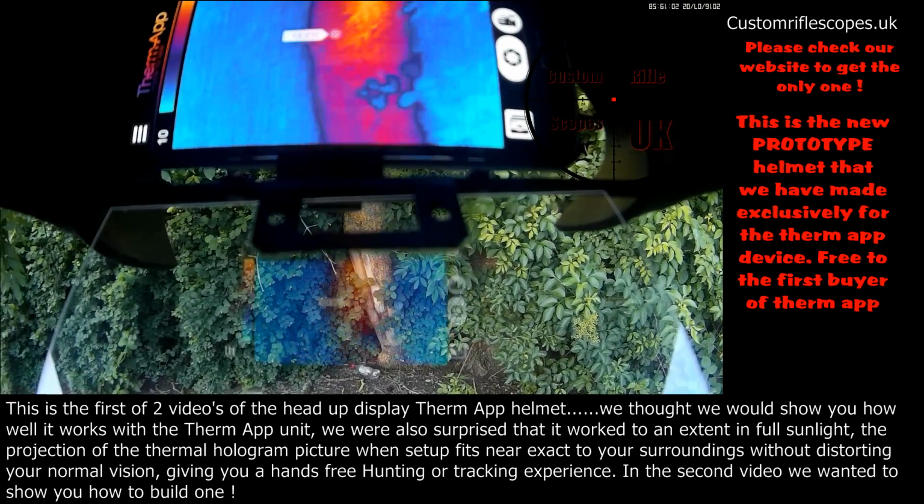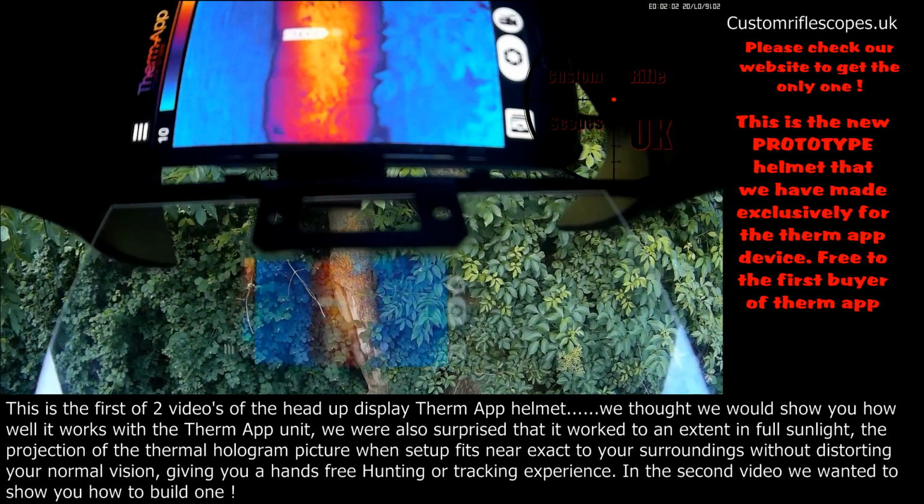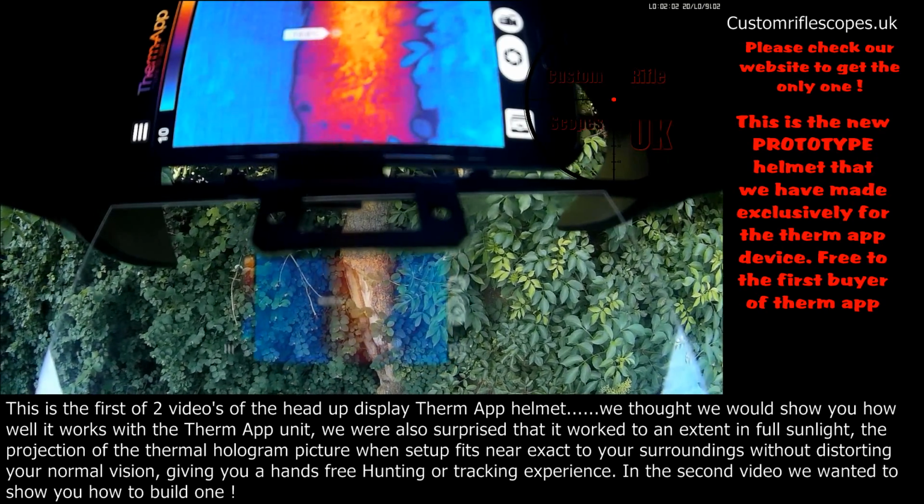Once I finish this unit, I'll have a special glass in front that doesn't give double vision, which will be a lot clearer than this is right now. But this is the prototype. It is a bit long.